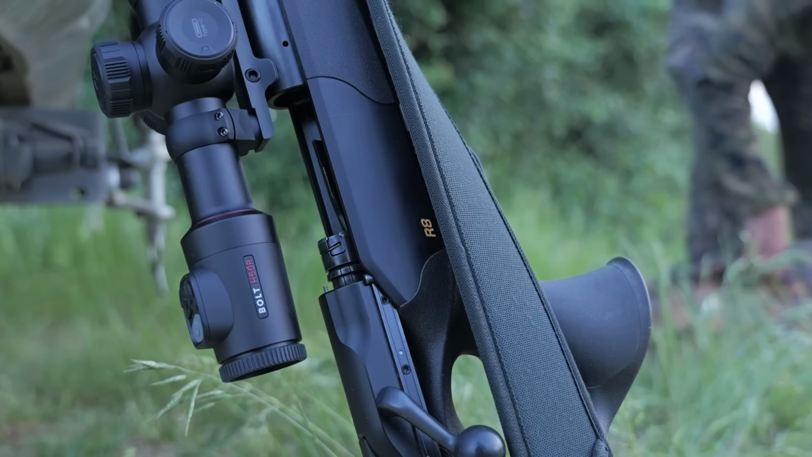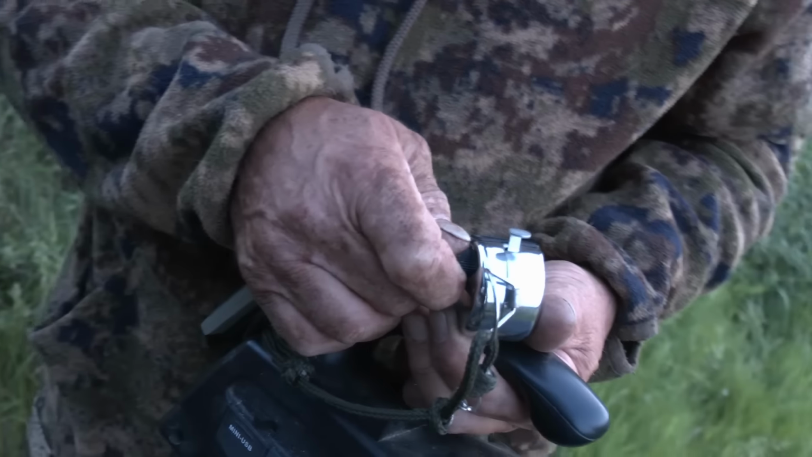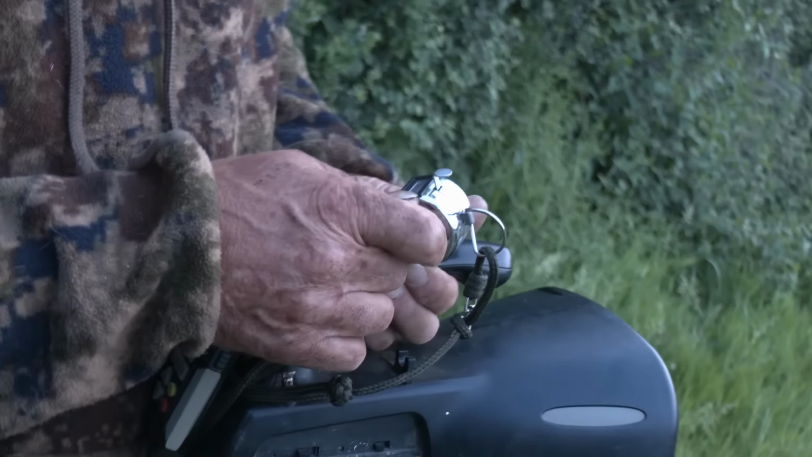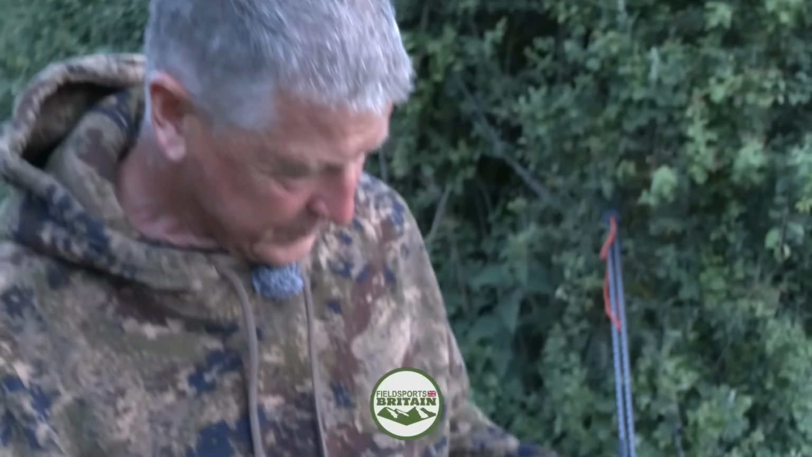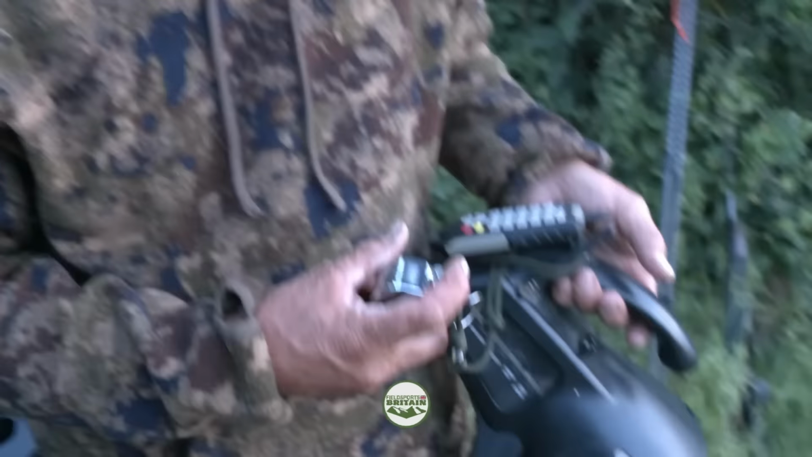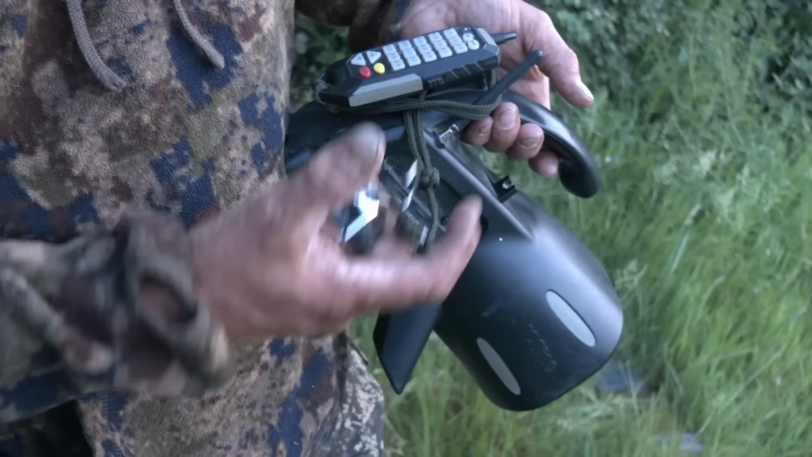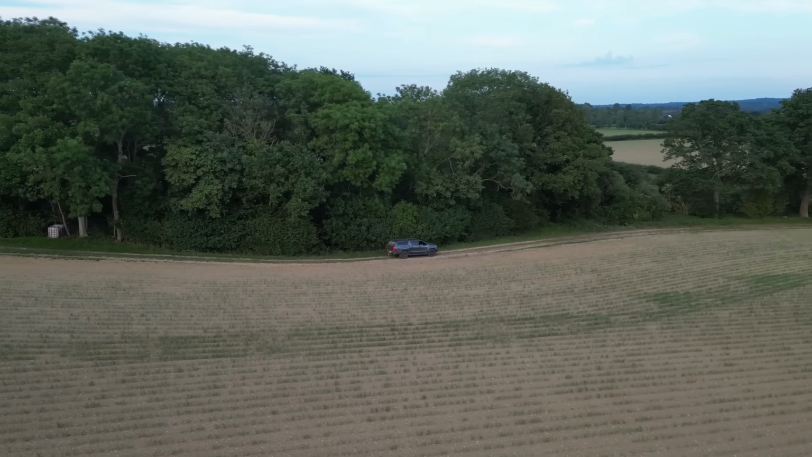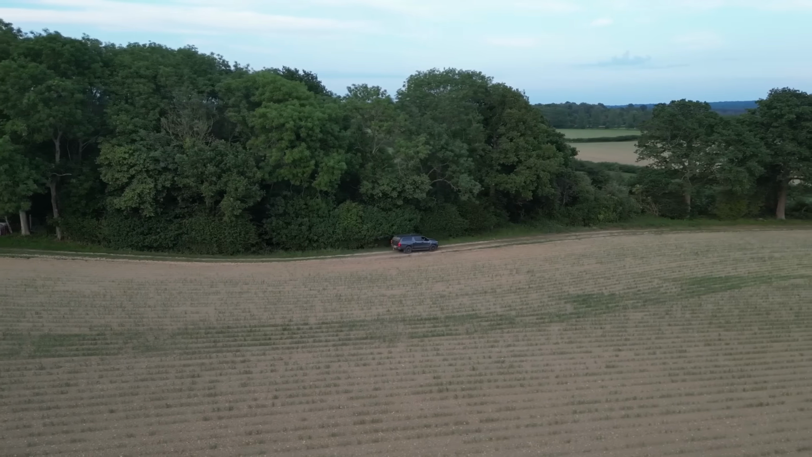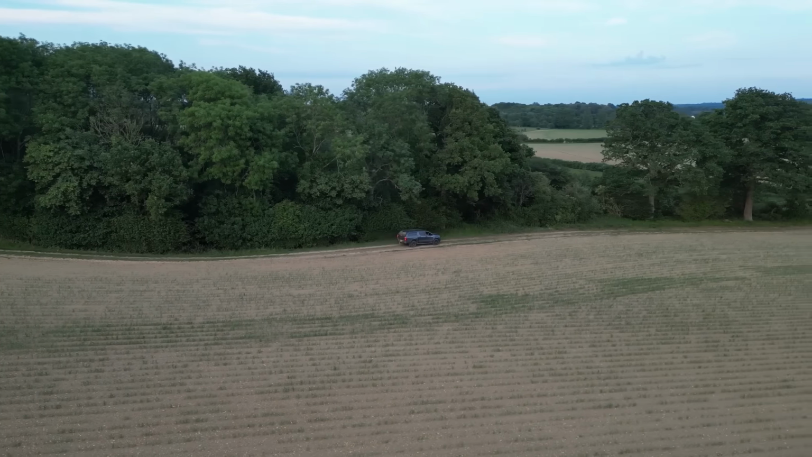Andy's feeling so punchy about tonight, he's brought the clicker. I'm feeling a bit punchy, David. I thought I'd bring the clicker on. If things go really well, I've got the clicker here. Bang, bang, bang, bang. We're foxing on new ground bordering farmland he's just brought back into commission.